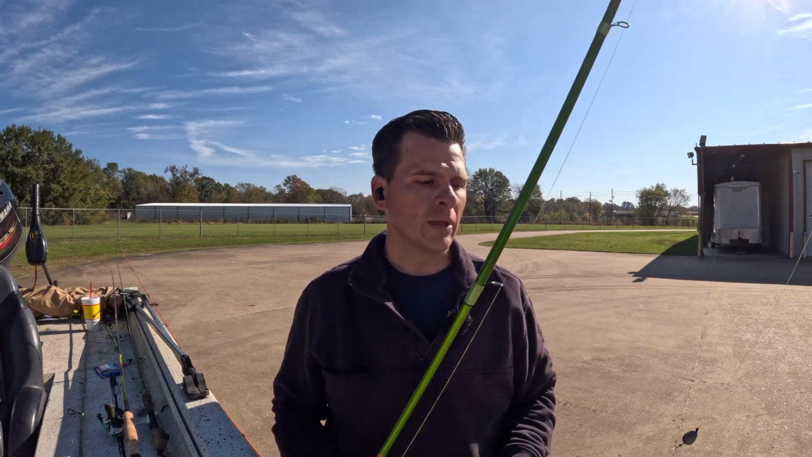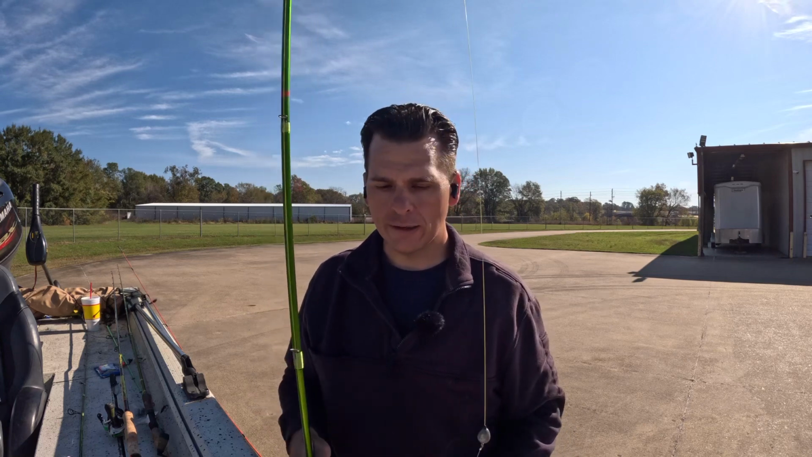That being said, you've got to kind of be careful. You're not going to be casting with this setup. But if you're trying to make adjustments to the right or to the left in the water column, this is going to be perfect for you. You're going to love this setup.